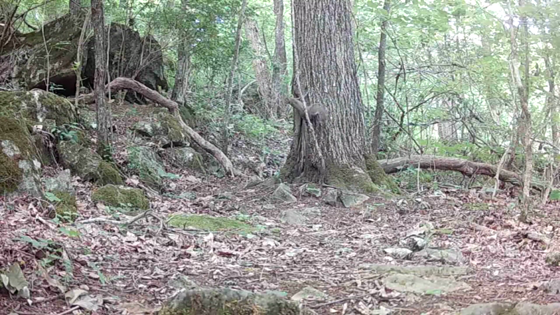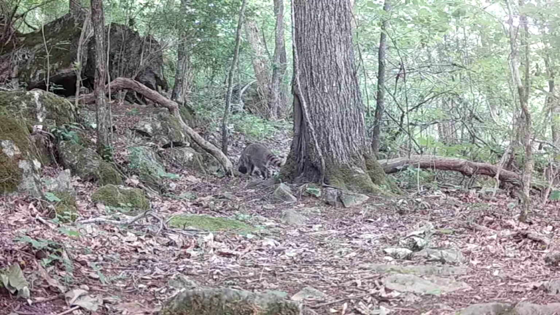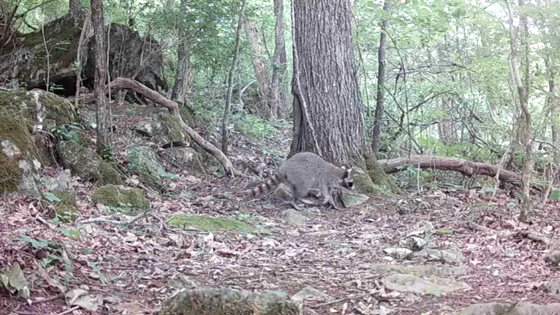And at the tree, his buddy's still hanging around. And there's a coon at the tree during the day. Just browsing around, looking for something to get into. They like these worms when it rains.